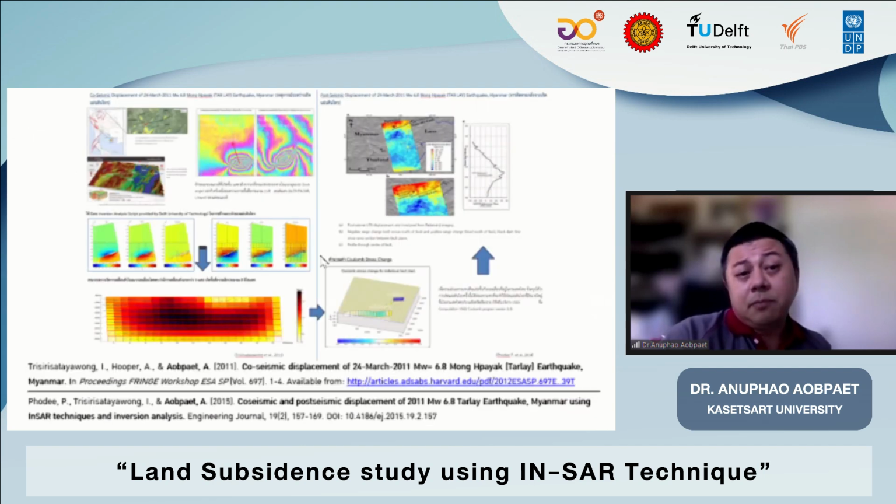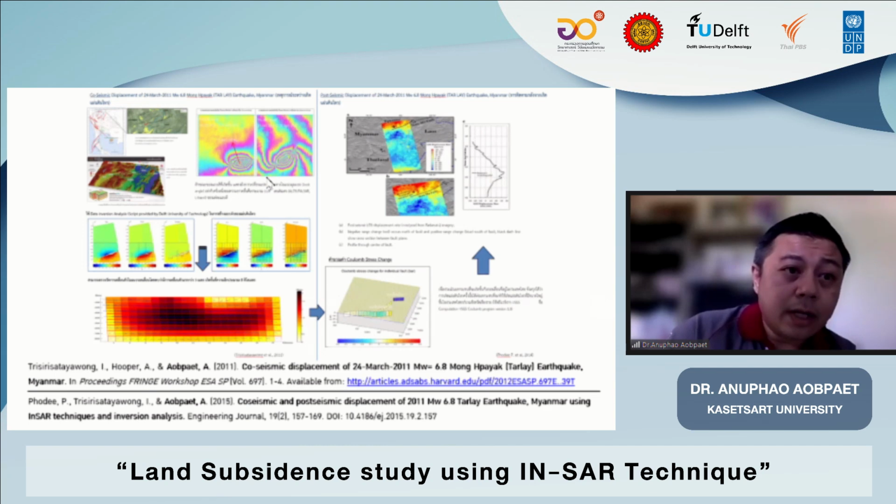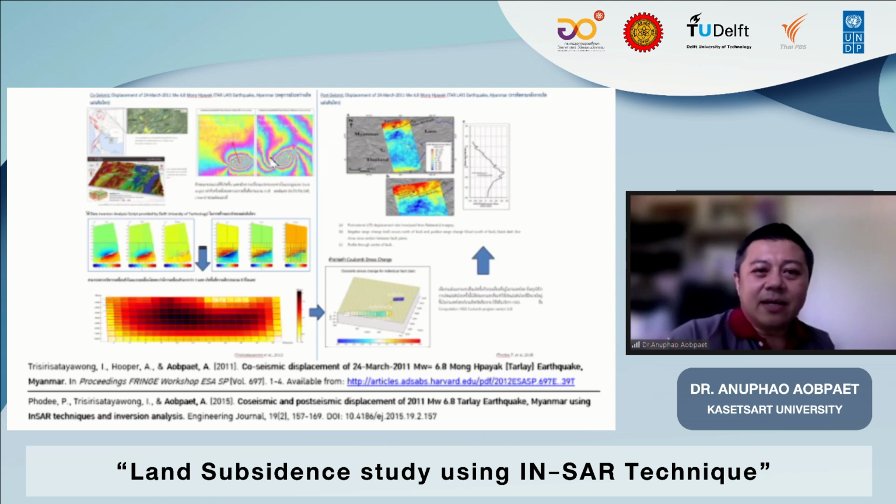This is the example. When we got the data, back to the year 2012, when the earthquake occurred in Nama, Myanmar, we got one pair of data before and after, and then we got the earthquake results like post-seismic, but this is not enough. We have to work more.